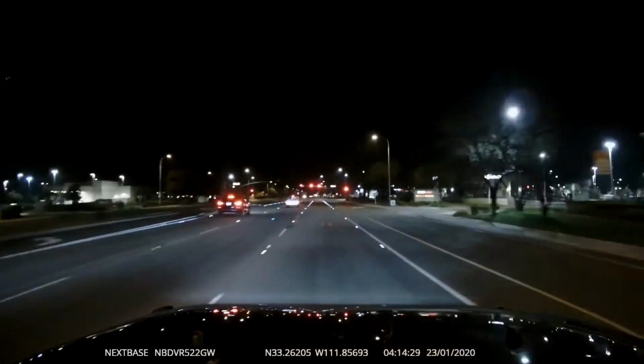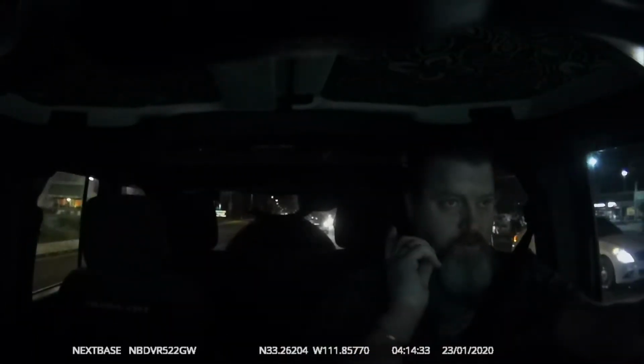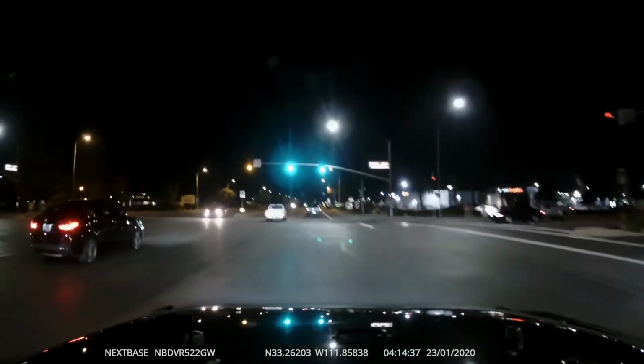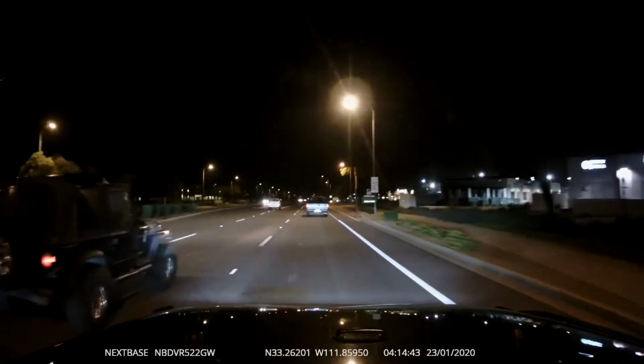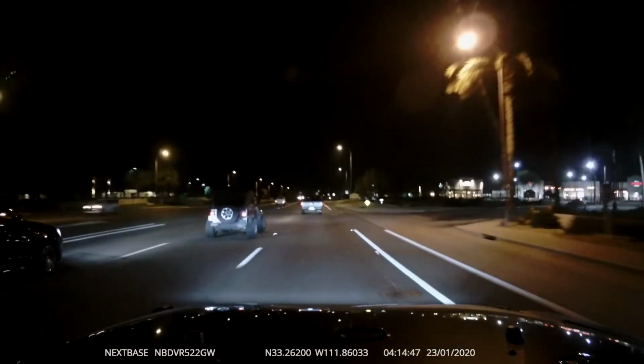So I've got the cabin view module plugged in so you can see me, and of course the front facing camera that's always going. And I wanted to drive with you on some moderately traveled non-highways, and then we'll get to the highway here in a couple minutes.